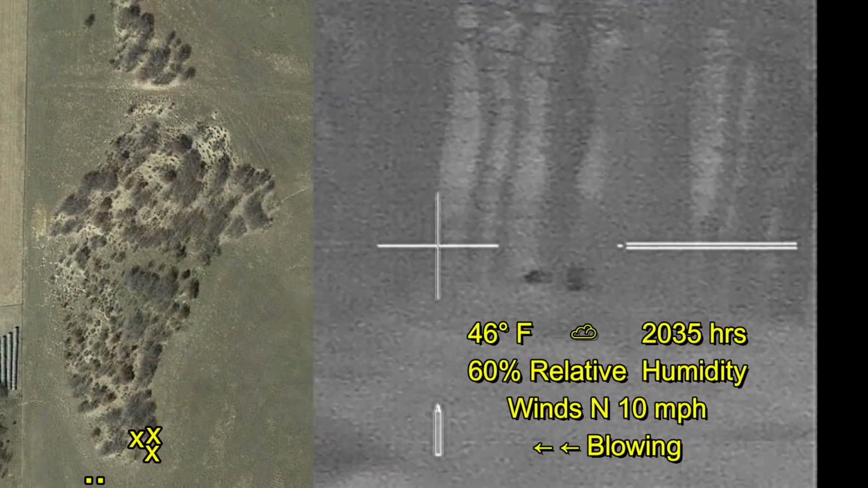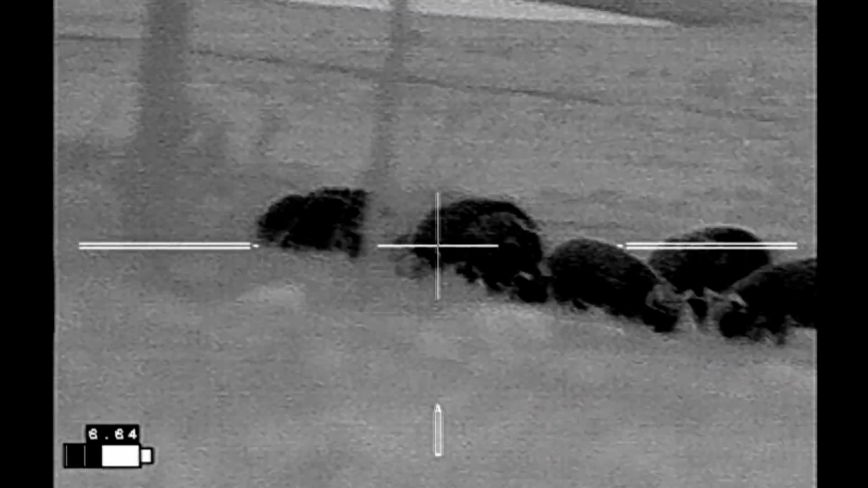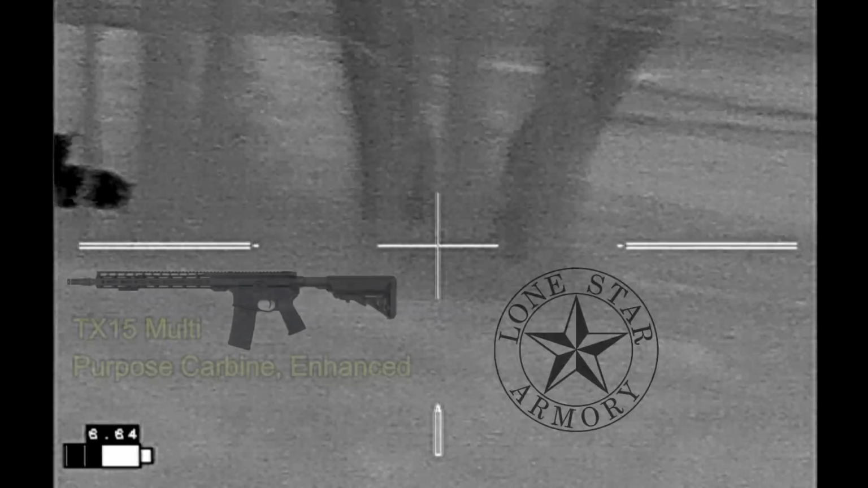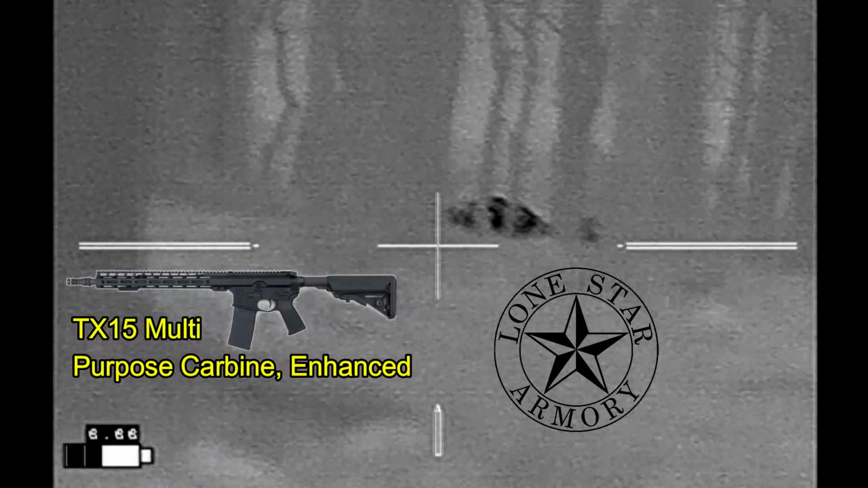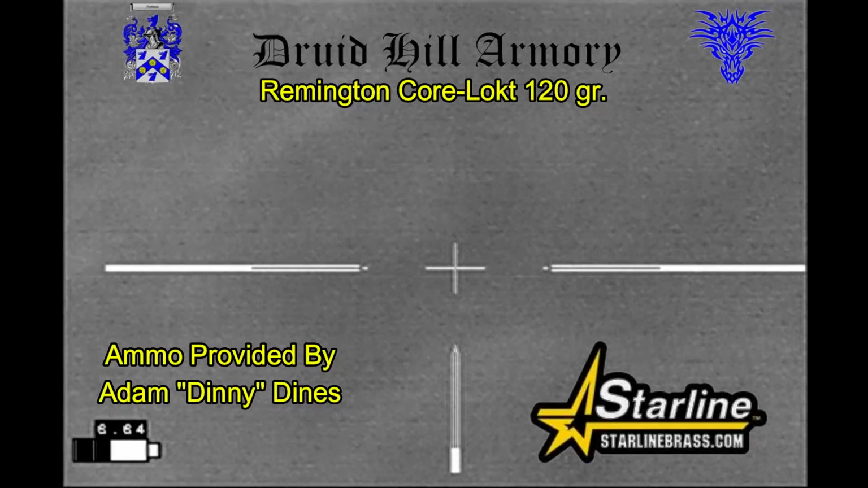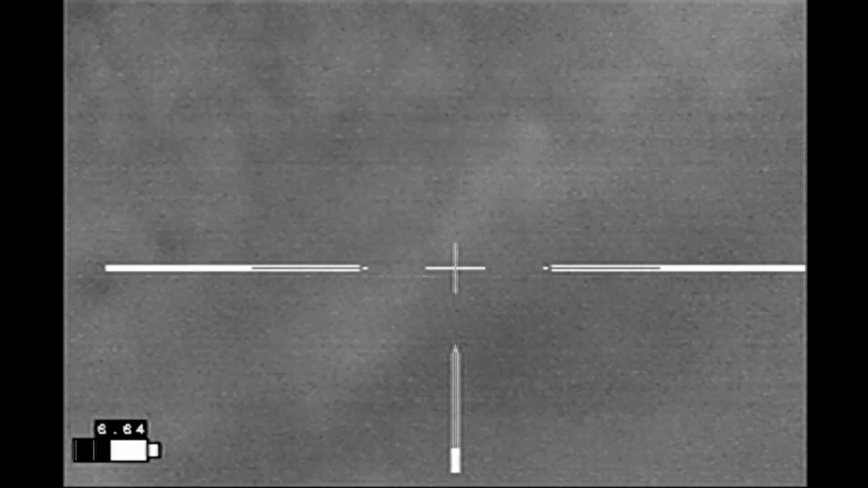Now we are the 2 dots at the bottom of the map and the hogs are the X's, and we need to move a little bit to the right in order to get a better view for shooting. And I'm going to be using my Lone Star Armory TX15 multi-purpose carbine enhanced, and I'm going to be shooting Remington Core-Lokt bullets loaded by Druid Hill Armory into Starline brass provided for me by my buddy Dinny.